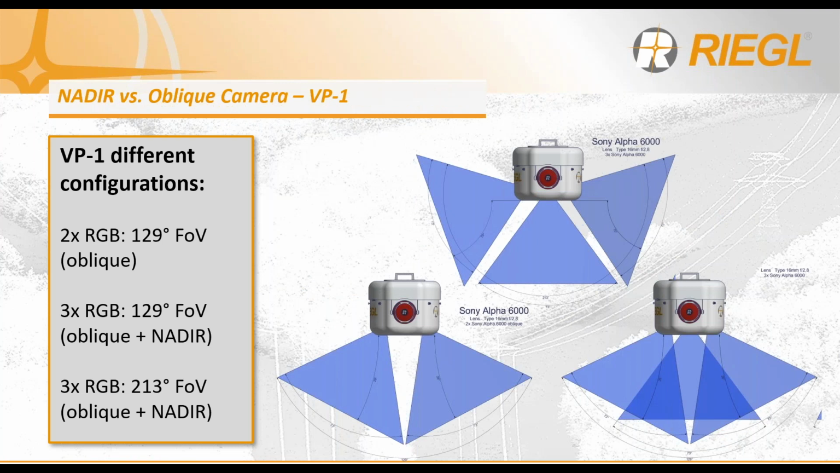Now, aside from the VUX-240's VP1 pod's nadir camera configuration for the Phase 1 IXM cameras and the FLIR Tau 2 cameras, shown on the last slide, the VP1 pod with VUX-1 LR integrated allows for a couple of camera options and camera orientation options. Nadir and oblique camera orientation options are available for purchase for the VP1 pod, and those cameras are the Sony Alpha 7R3 and the Sony Alpha 6000. With oblique field of view options ranging from 129 degrees up to 213 degrees.